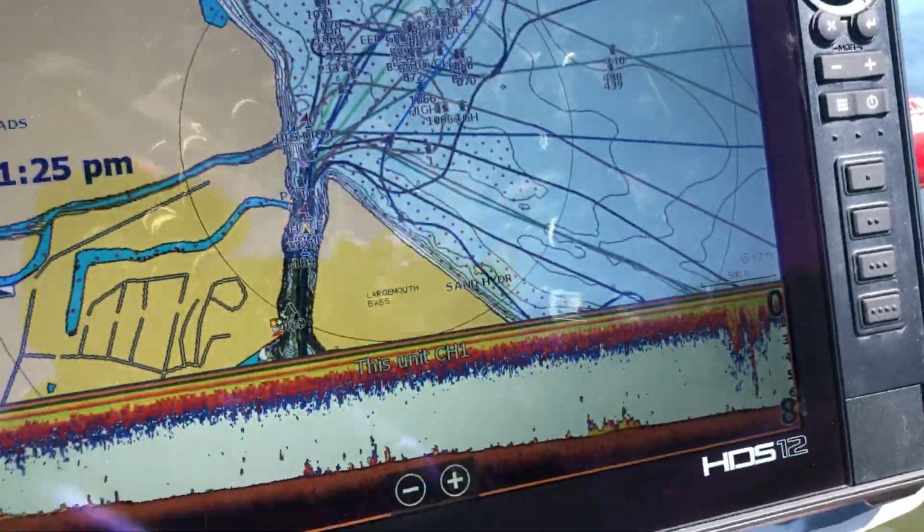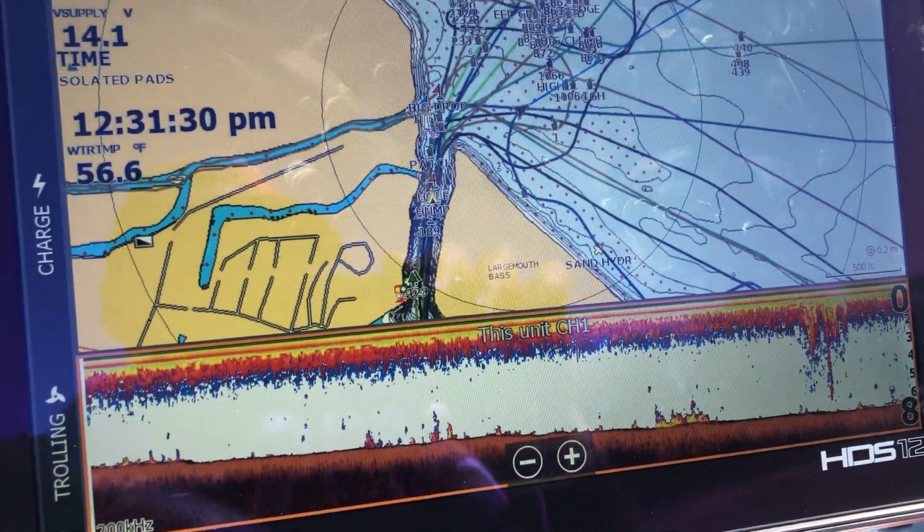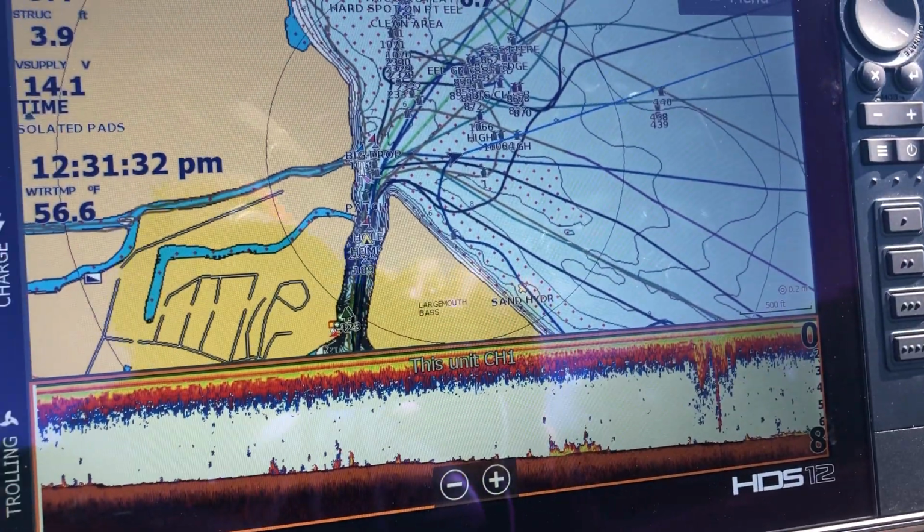I'm gonna go. I checked a little bit of this earlier. There was some out here, not a ton. We'll head out a little bit further.